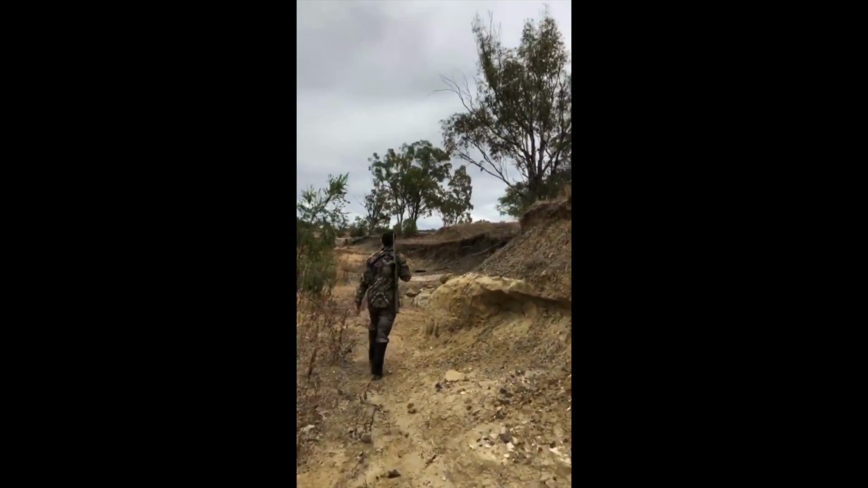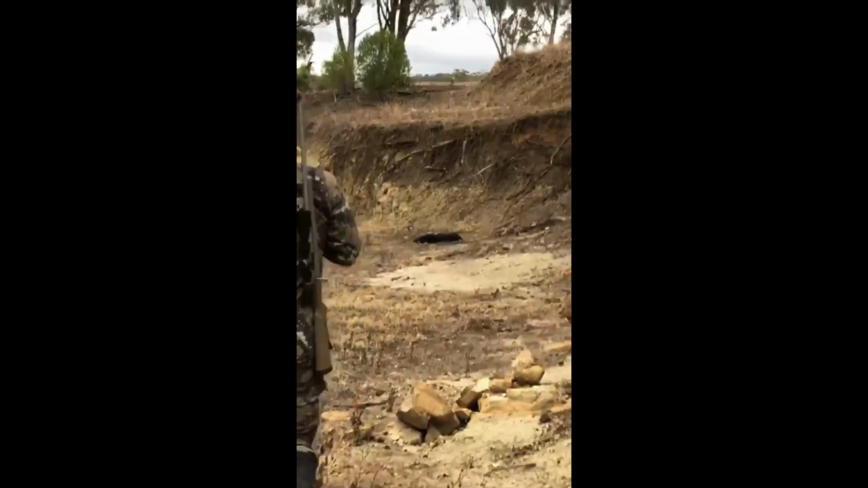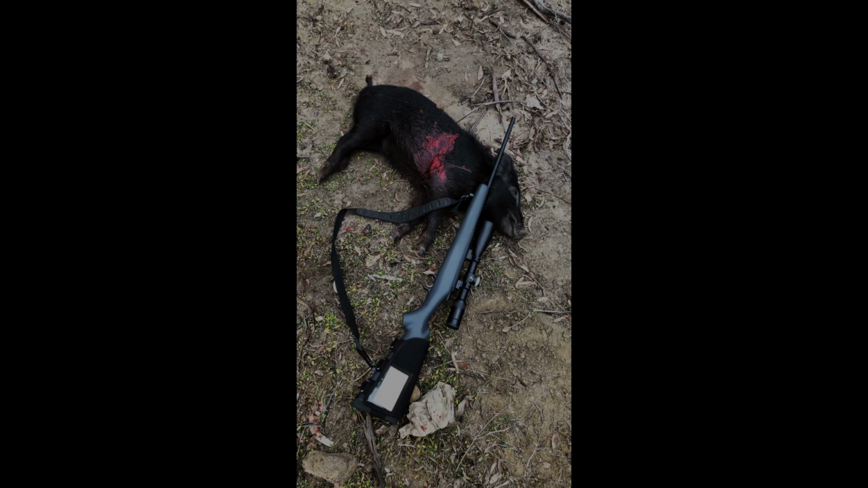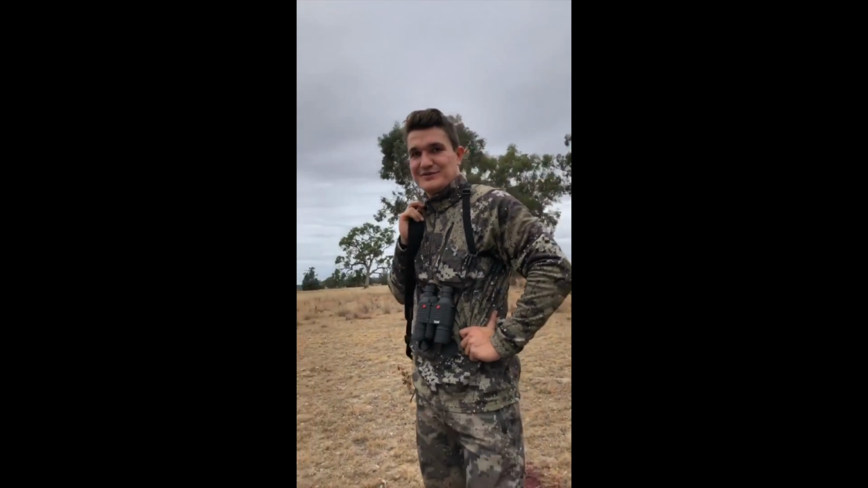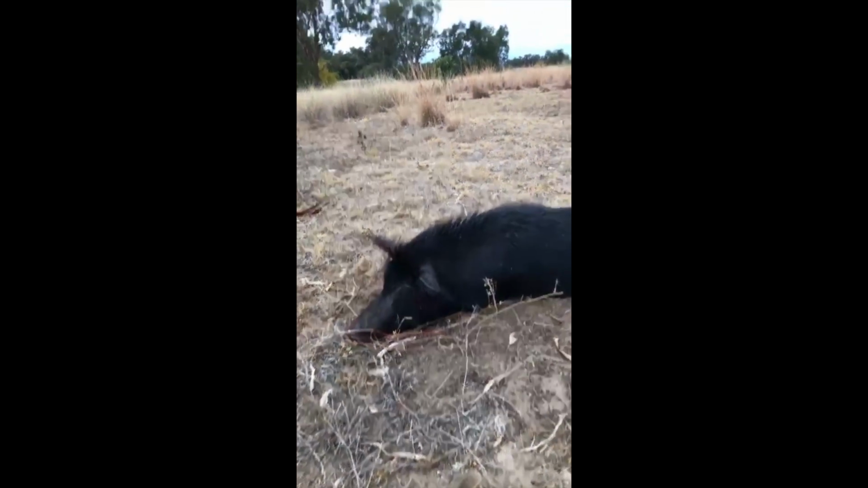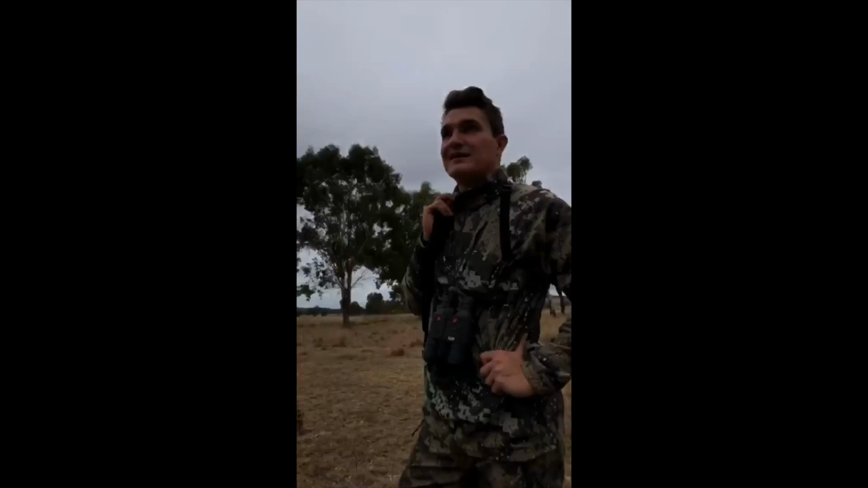Well, we're just walking down to look at this other pig, and it turns out I did get one. How was that, Billy? Good fun, good little stalk. This is the pig we thought was a boar, just because it had that razorback going on, but it's just a half decent sow. Made a bit of fun for early afternoon.